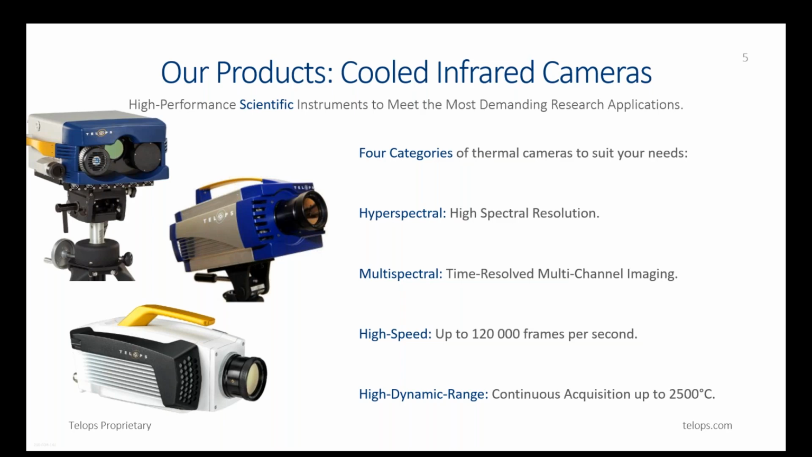It works at full frame up to 3,000 frames per second, and in sub-window mode, smaller windows, it can work at 100,000 frames per second. And finally, we have our dynamic range cameras that can measure highly contrasted scenes up to 2,500 degrees Celsius.